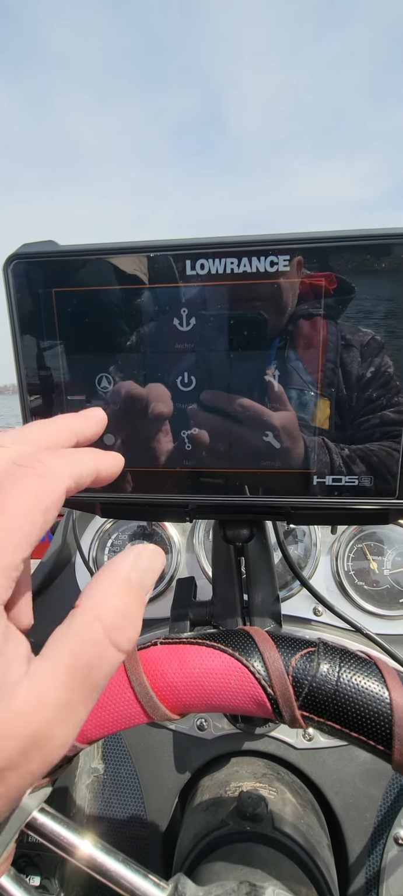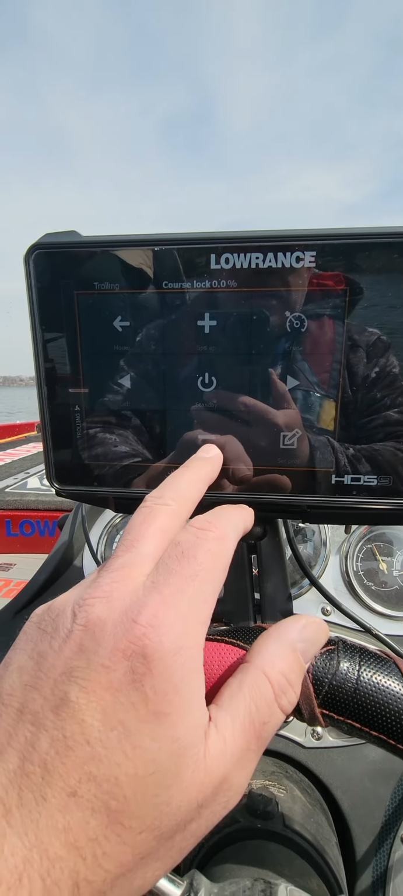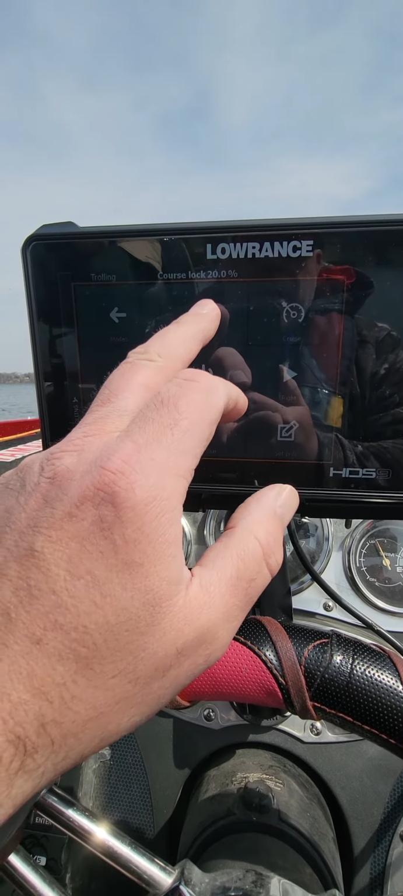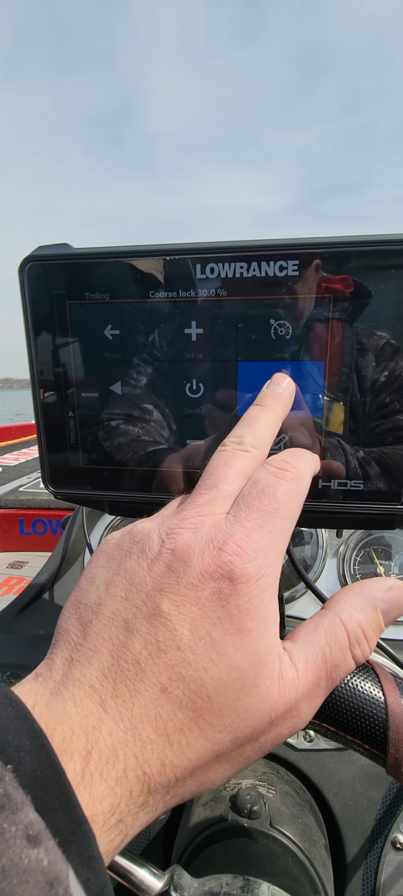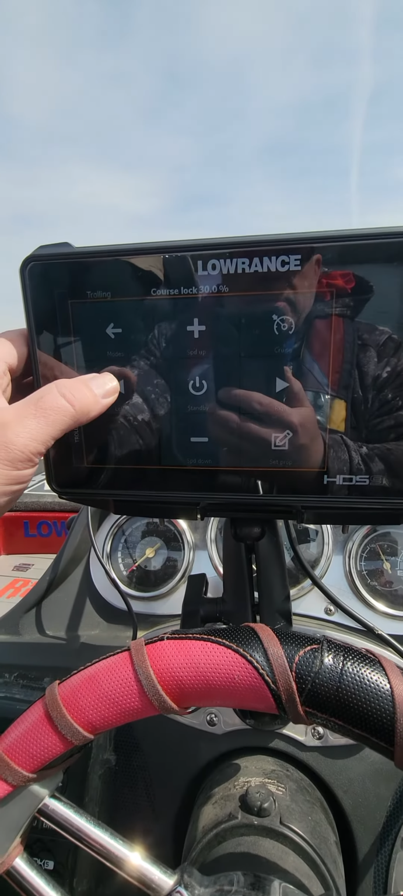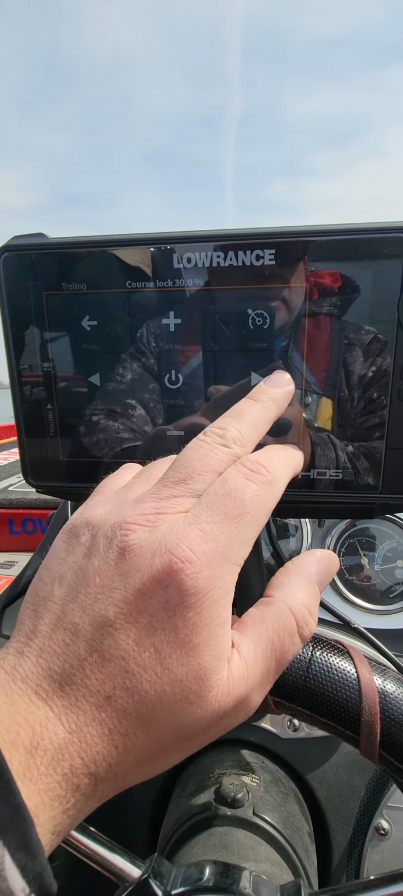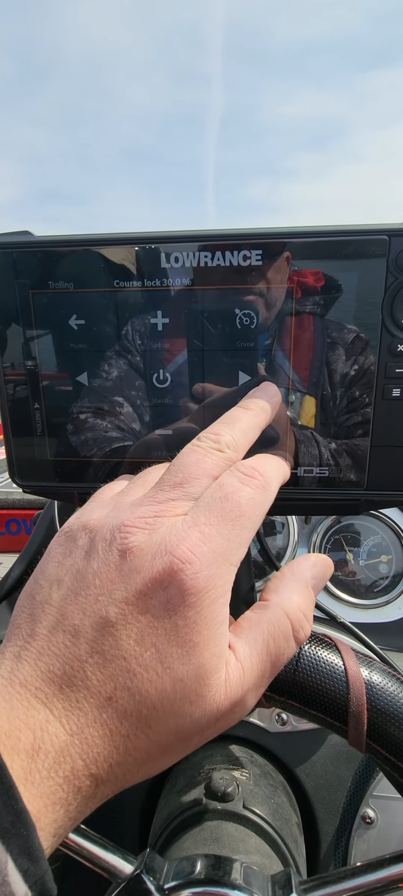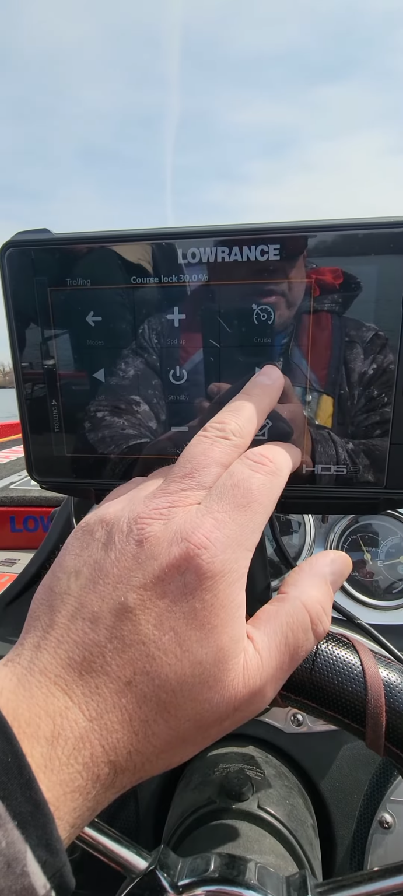So the first thing I would do is I would hit course lock and increase my speed, and then I could turn the trolling motor to the right. I can turn the trolling motor to the left, and this is again networked from the Ghost trolling motor back into every depth finder here.